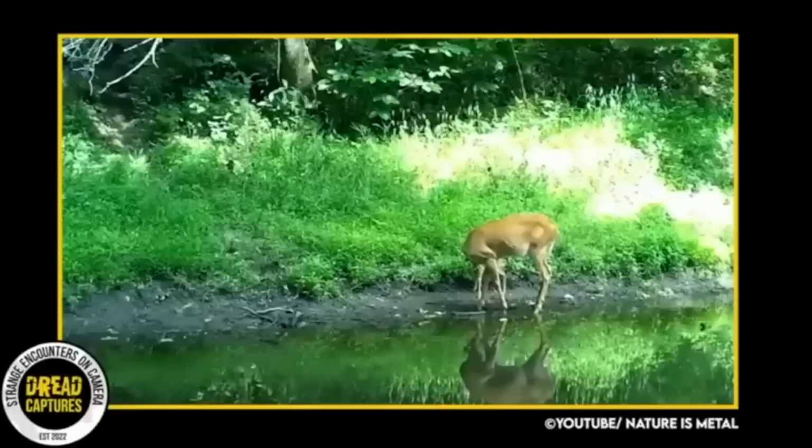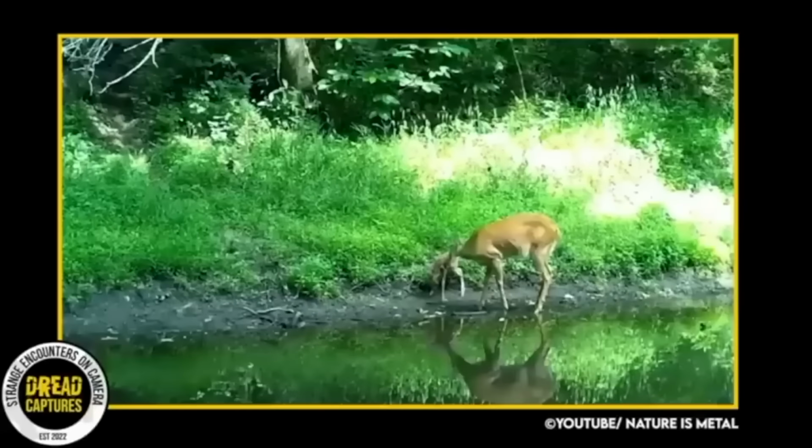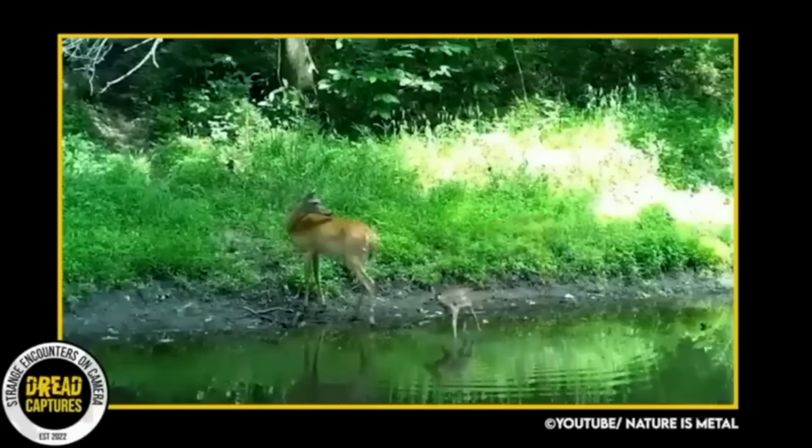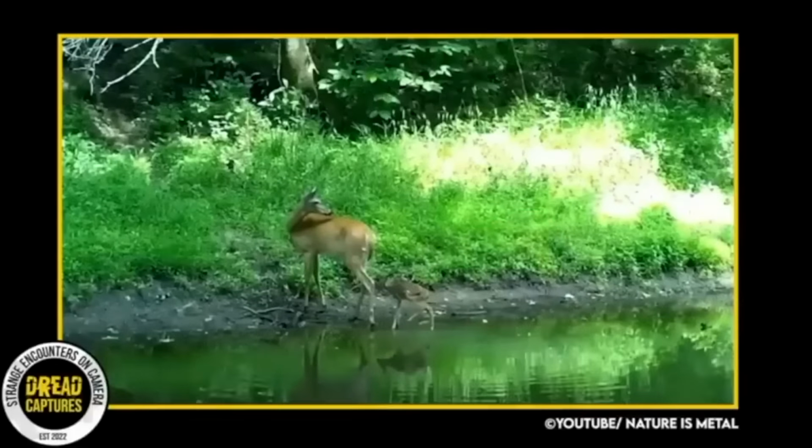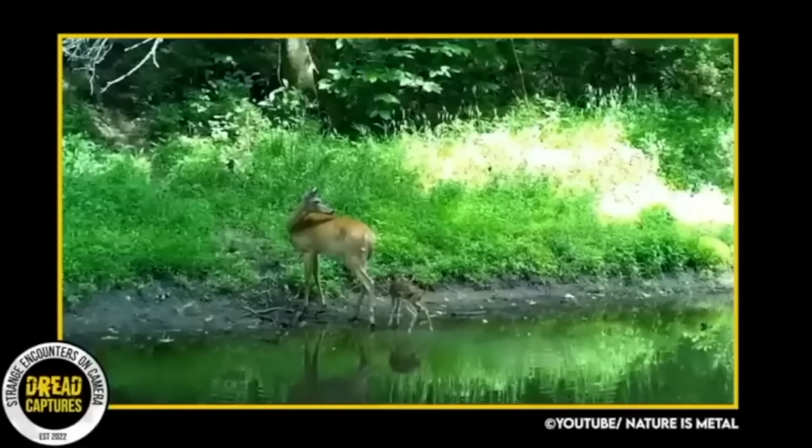As the video starts, you can see a doe and her fawn are at a watering hole. Man, that thing is young. Look how small the fawn is. Mom perks up and she senses something is nearby.